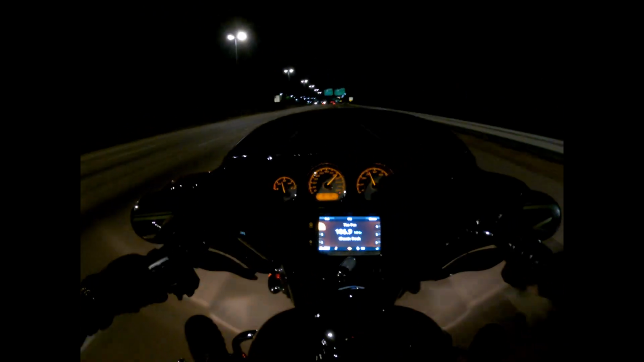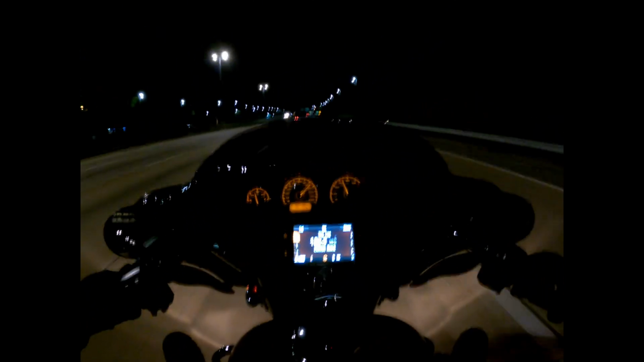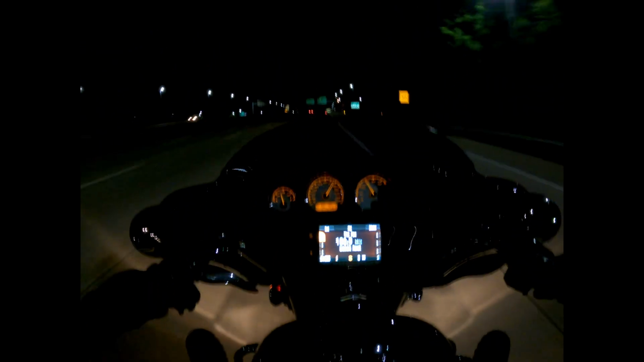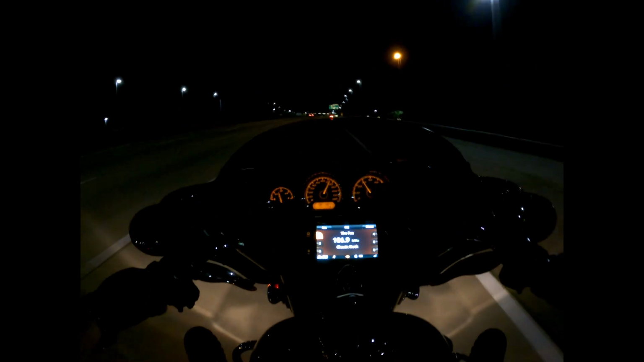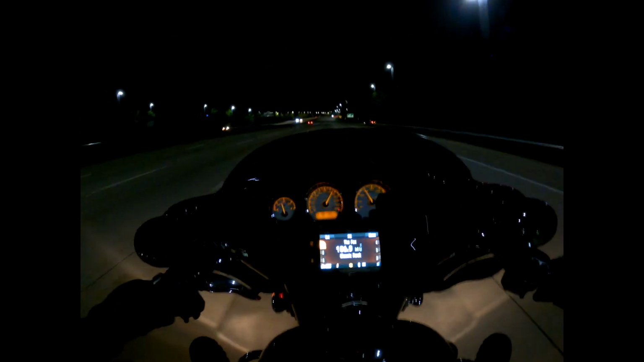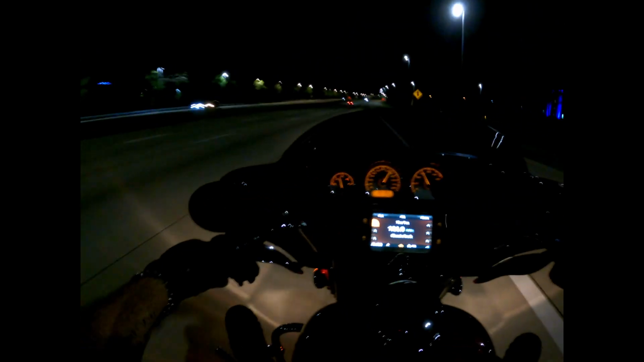Open her up a little bit there and just watch my fuel go bye-bye. Slow down a little bit here. .303 and all is well.